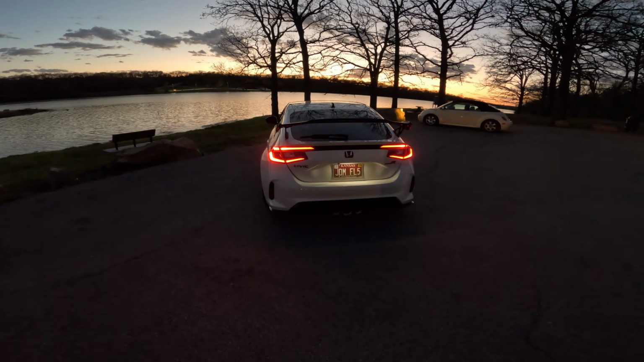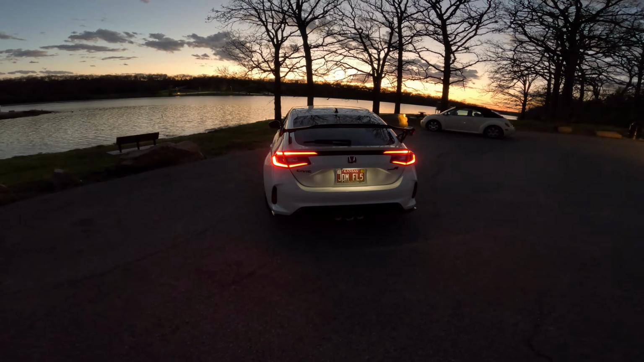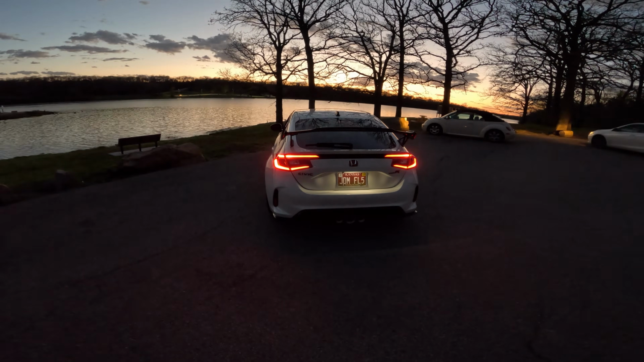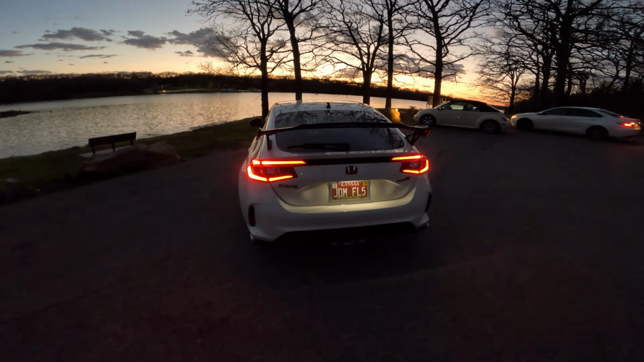Tonight we're going for a chilled night drive in the FL5 Civic Type R. I just wanted to capture the ambient lighting, the gauges, and let the car speak for itself. No music, no crazy edits, just you, me, and the Type R doing its thing. Let's go enjoy a drive.